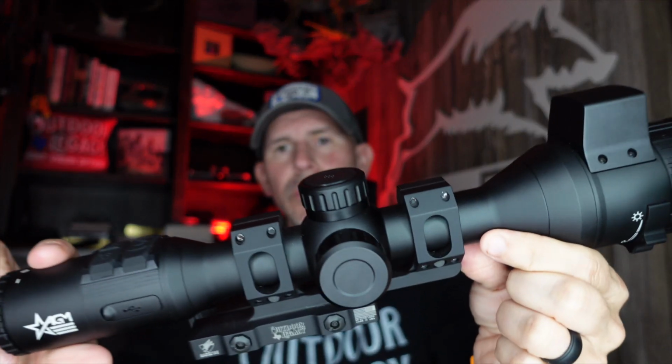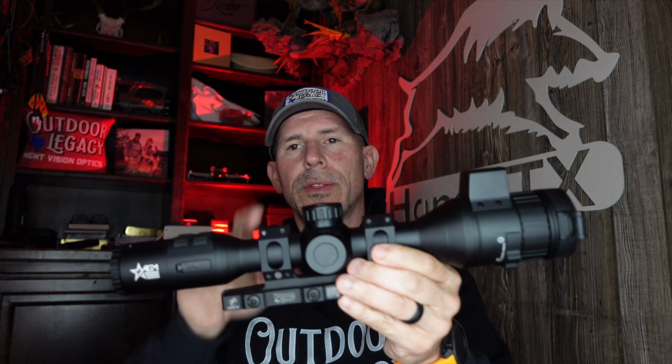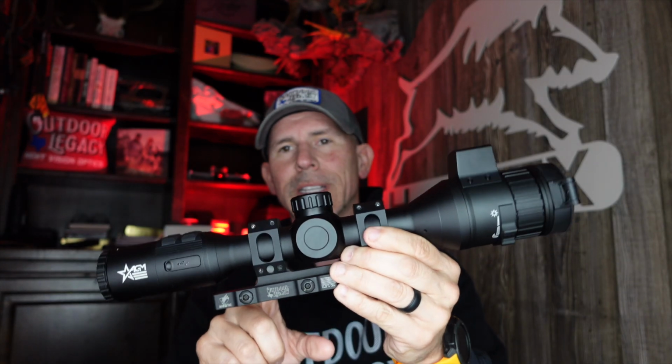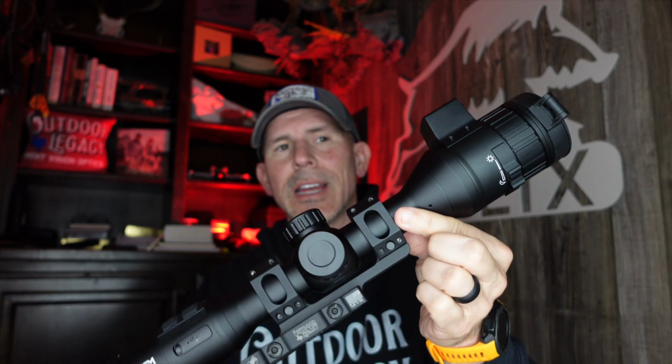I have this in an American Defense Manufacturing QD mount. This is the same QD mount we use on a lot of tube style thermals. And this is a 30 millimeter tube, so any 30 millimeter rings will work with this. You'll be able to set it in there properly. So 30 millimeter tube. This is a 30 millimeter ring set. This does not come with the scope. It does come with just a standard set of 30 millimeter rings.